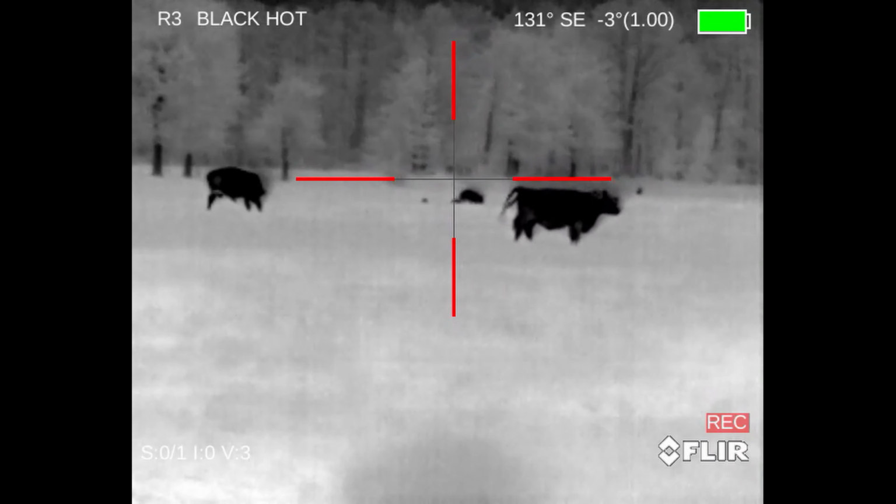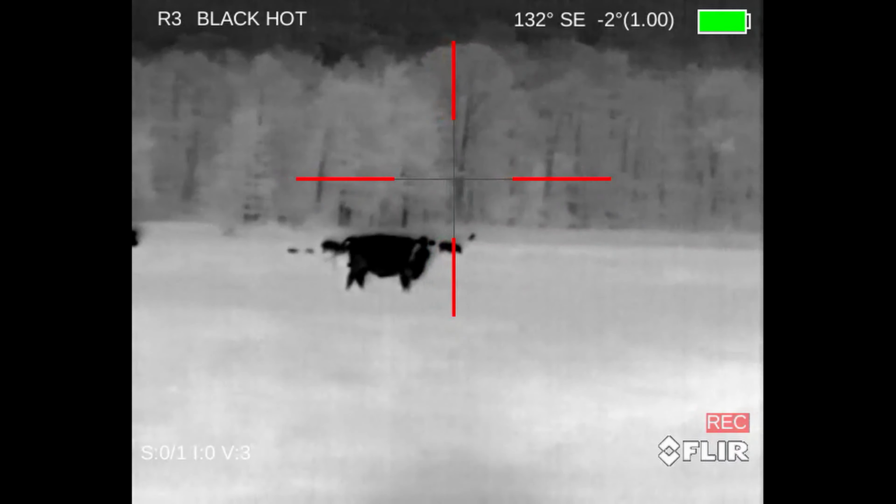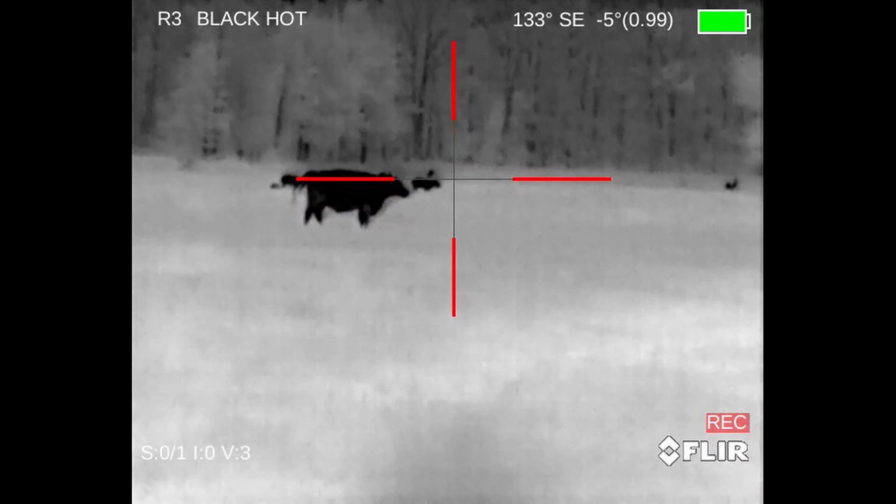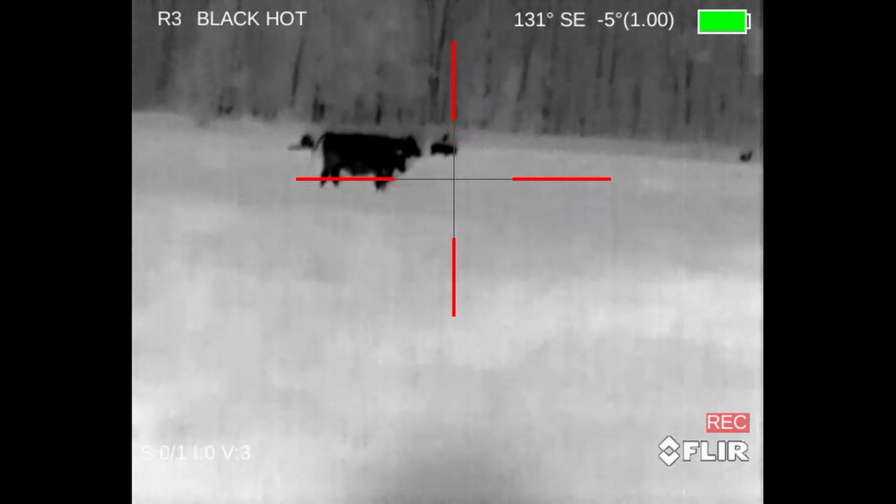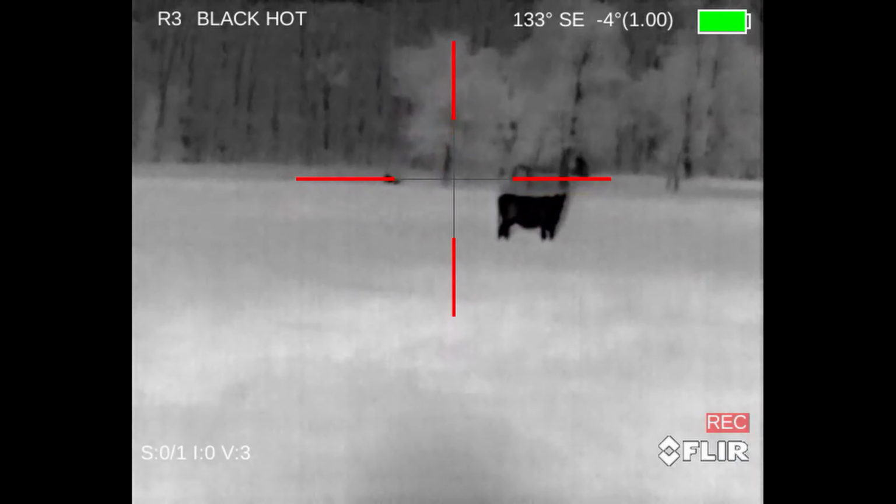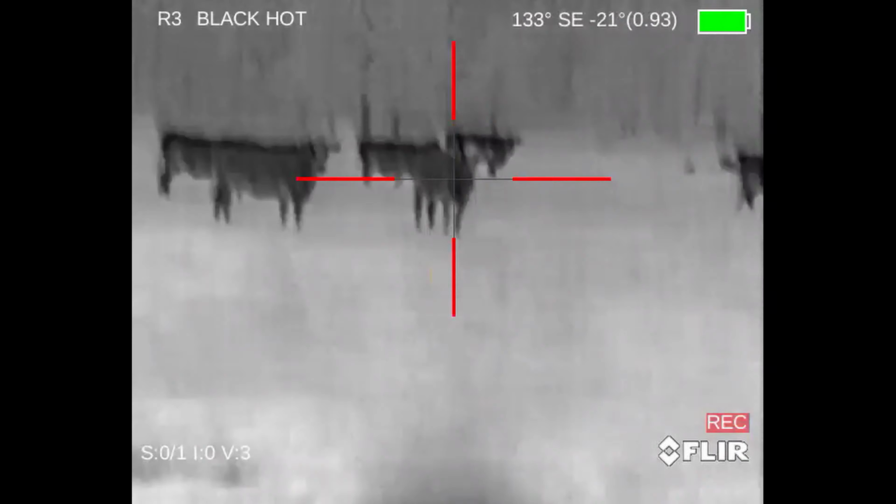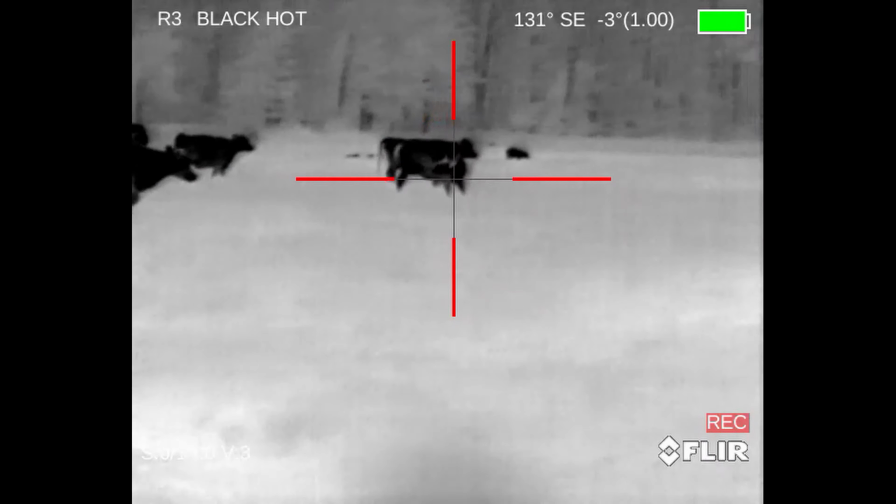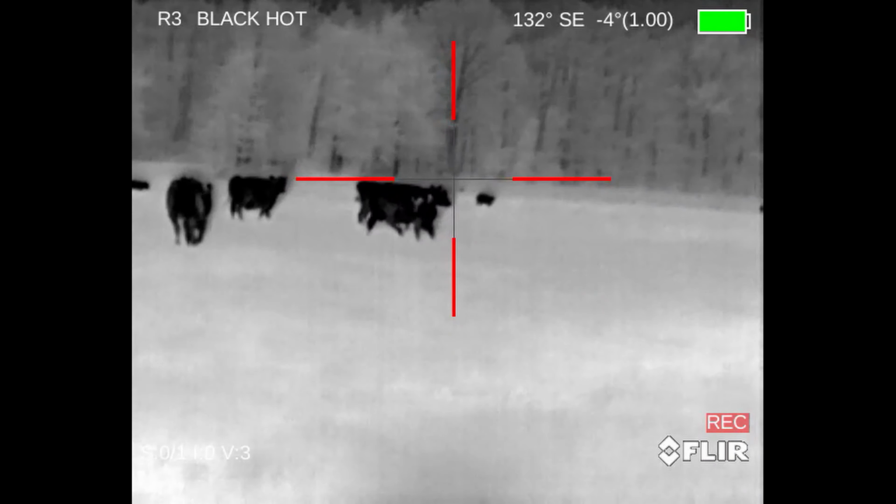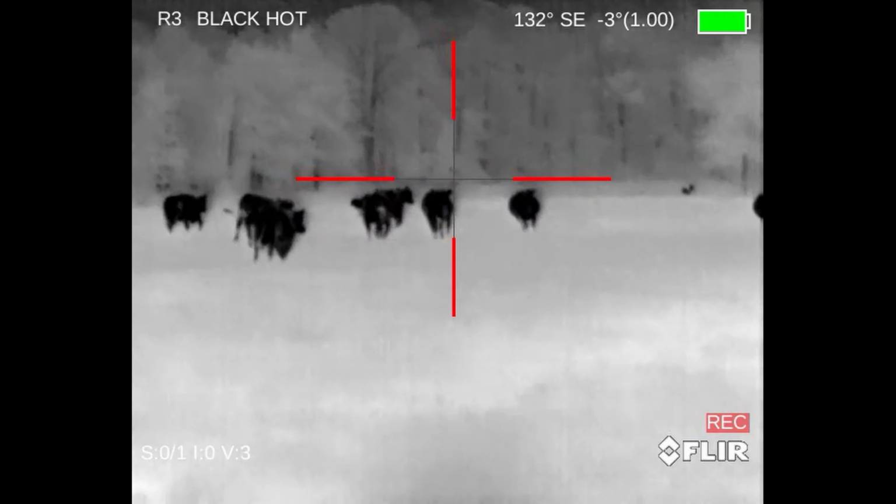What's up? Got another thermal hunting video for y'all along with a story. So the other night we came back from a hunt and discovered these, what wound up being 4 pigs and at least 3 piglets out in our pasture. Now, as you can see, the cows are all around them, and even though they see me literally every single day, as I was moving up, they decided to spook into the sounder and run them off.